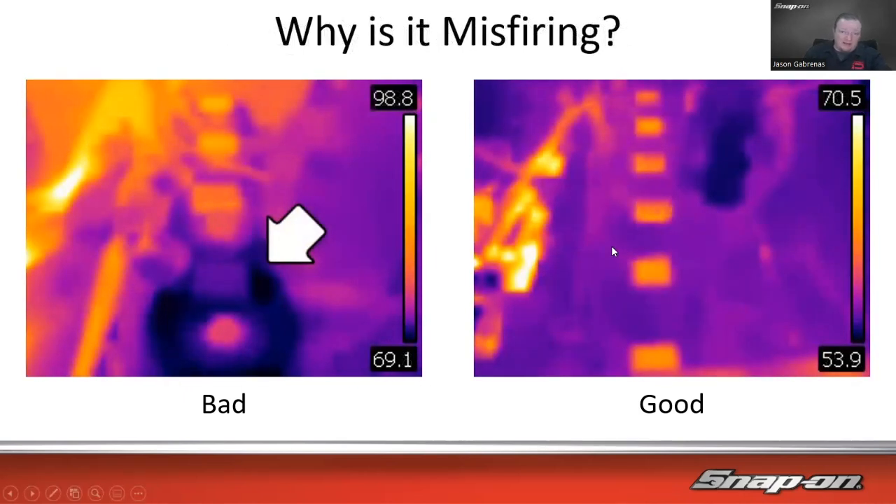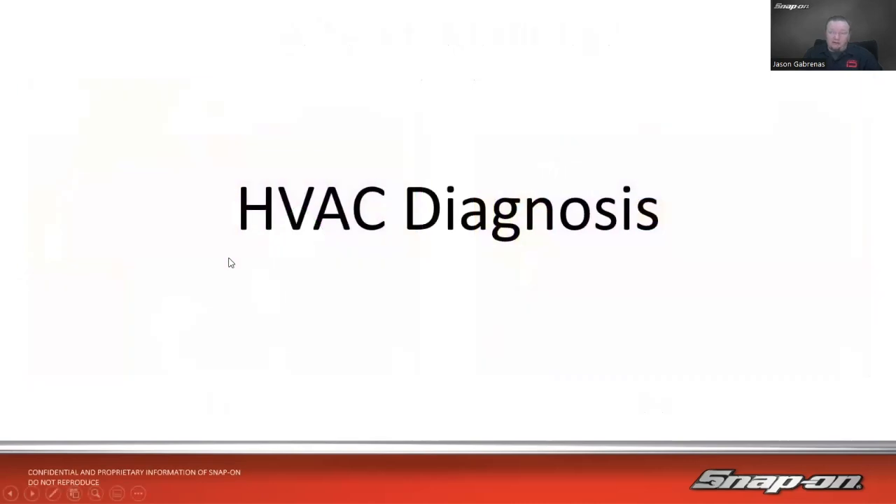How about finding out why it's misfiring? In this case, we've got a coil-on-plug vehicle. This is an inline 6, so this is a good one. We've got 1, 2, 3, 4, 5, 6 coils. You can see them right there. If it's working, it's going to generate heat, because the coil will generate heat when it's working. Over here, we've got 1, 2, 3. That one's not working at all. We can see the bolt is a little bit warmer because it's in contact with the block, but the coil is plastic, and the coil is not heating up because it's not generating any voltage. So we can see a big difference between working and not working just with that thermal camera.